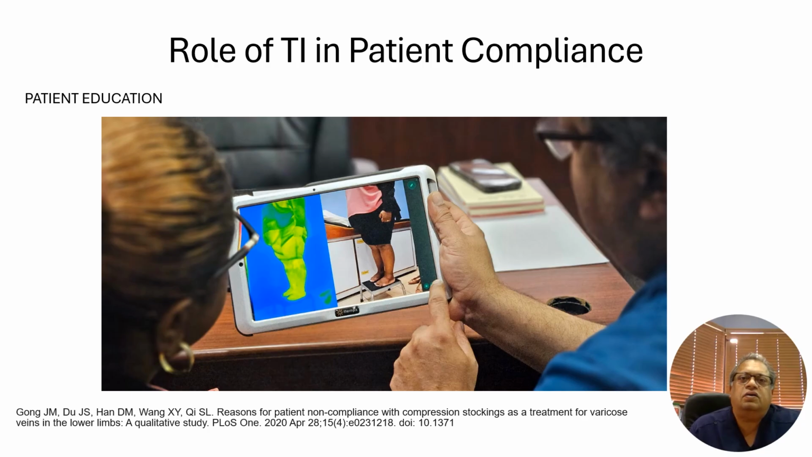Patient education or lack thereof has been shown to seriously affect patient compliance with treatment regimens, particularly compression therapy. Thermal images present a graphic, more lifelike picture of varicosities and can be easily explained by all levels of staff. We have found this in our clinic since its introduction in July 2024.